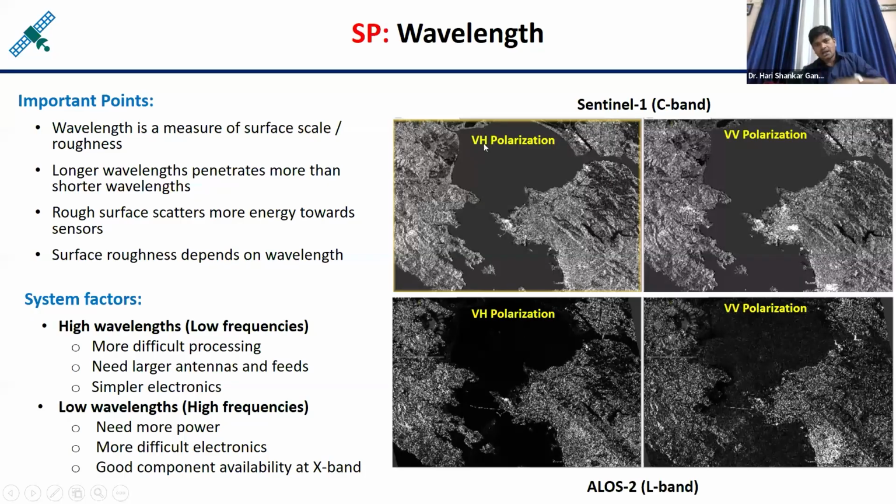So the sensor transmits the signal in vertical polarization and receives the signal in horizontal polarization. You can say vertically transmitted, horizontally received. So this polarization is there, and the wavelength is C band, and you can see the same VH polarization, but in the case of L band.